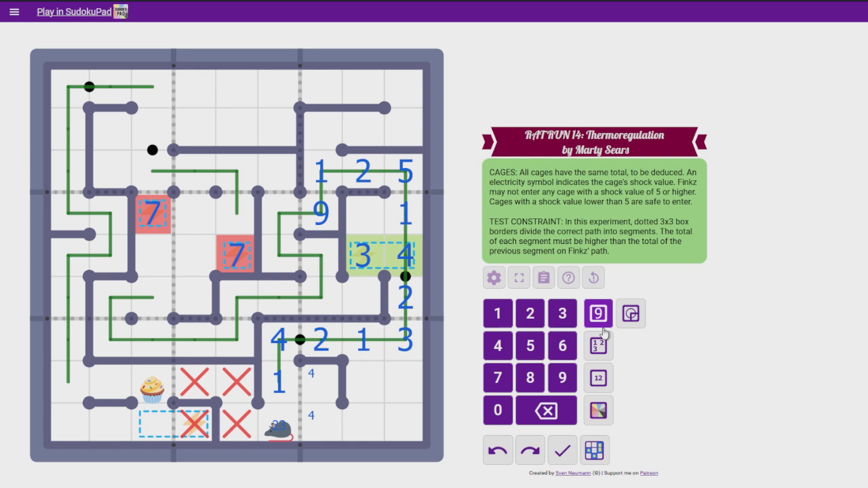And now, what's the minimum this has to add up to? Because we're at 9, 10, 11, 12, 13, 14, 15, 16 in this little bit, 17. So the minimum that needs to add up to is 17. And the maximum that it can add up to is 17. So this is 8, 9. And in fact, these are all fixed now. Because if this is 8, 9, then the segment that exists in these 5 cells is going to add up to 16, 15, 14, 13, 12, 11, 10. That's really cool. That's really cool.